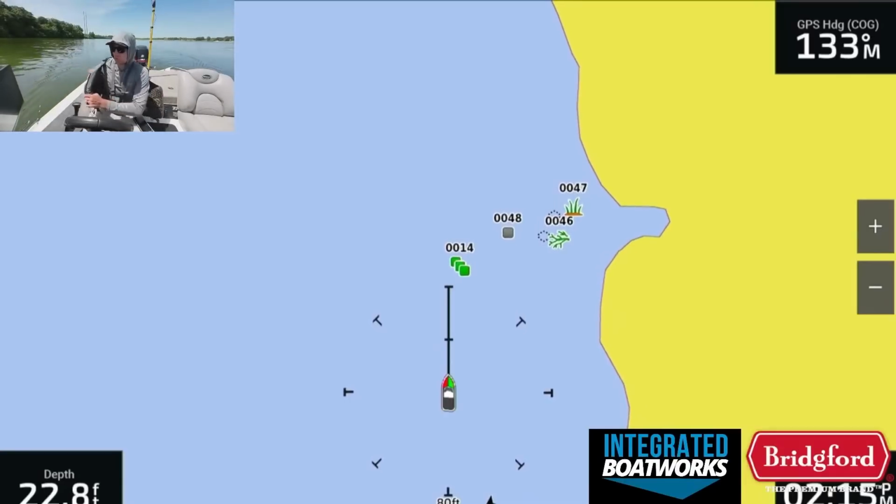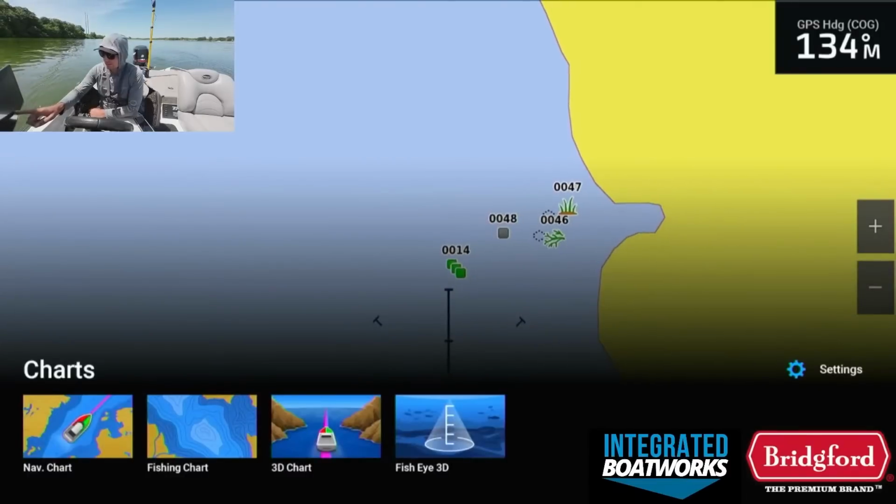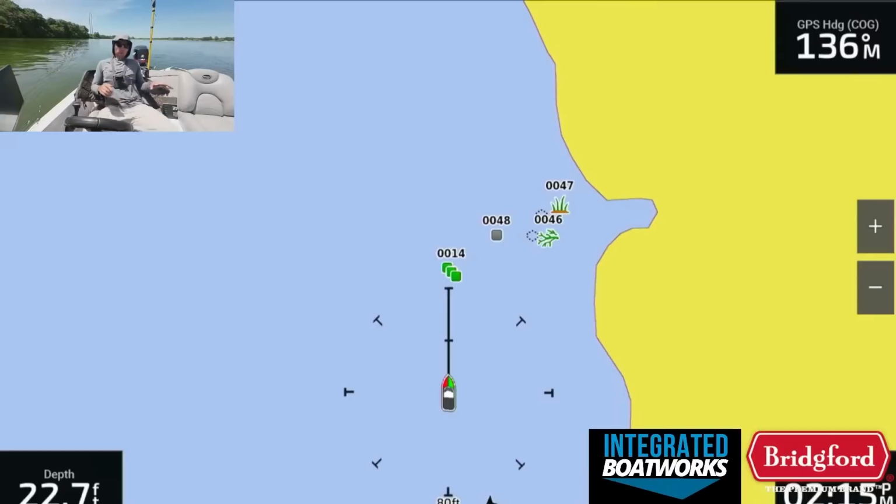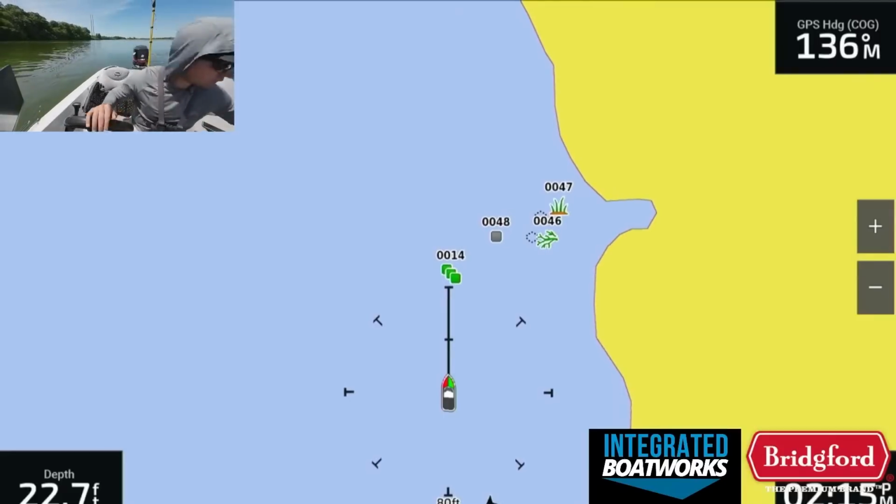And then I'm going to switch over to the Livescope view and get kind of lined up. You could also line up on these spots with the chart. I'll kind of show you how I do that with the chart real quick. Let me just pause this recording and start it over real fast.